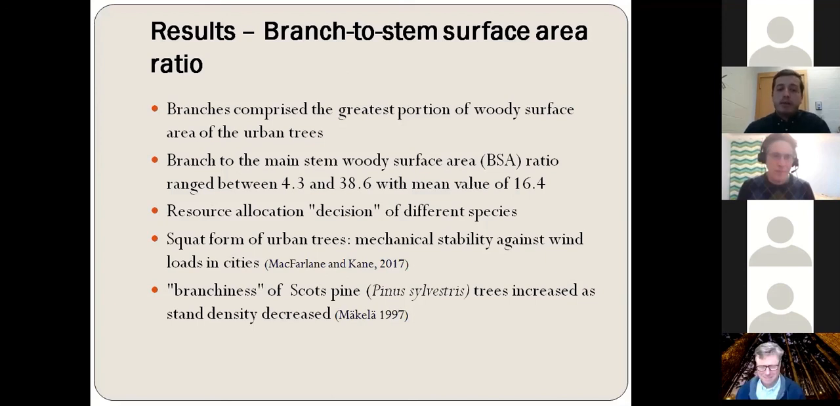And it agrees with what we know about the form of the urban trees, which is a squat form. That means that urban trees have a short trunk and expanded crowns in order to better adapt themselves in the urban environment because they need mechanical stability against wind loads in cities. And these results also agree with previous findings from other studies, where branchiness of Scots pine, where branchiness is the cross-sectional branch area over the stem surface area of trees, was found to increase as the stand density decreased.